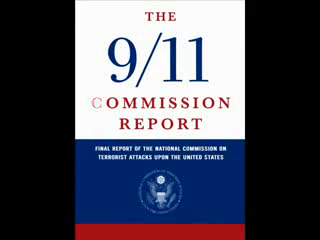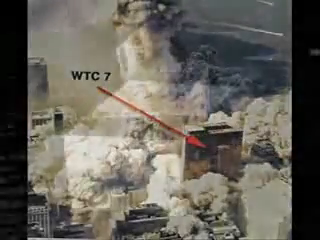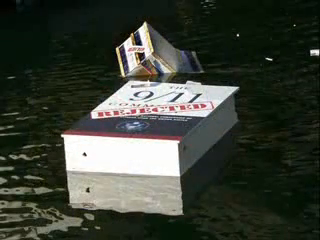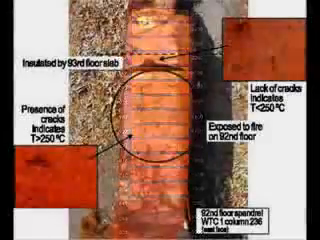The 9/11 Commission even tried to hide the fact that World Trade Center Building 7 collapsed at all by failing to mention it in their report, which was supposed to investigate everything that happened that day. I think you should do your own investigation into what happened that day. These thermograms prove that NIST is lying about the temperatures in these buildings, as do the paint tests.